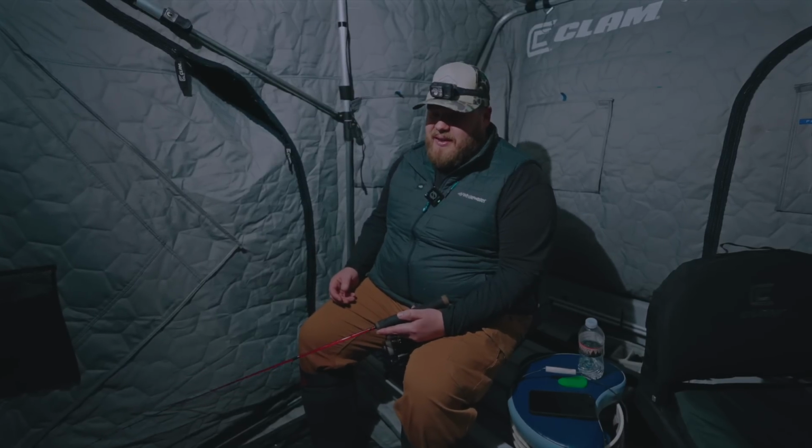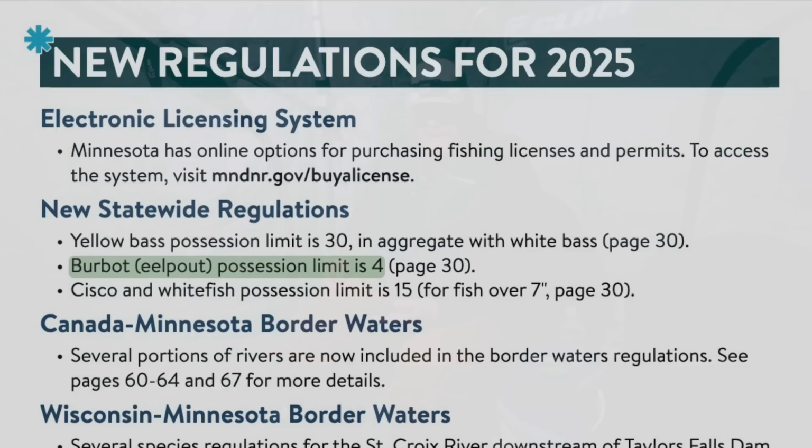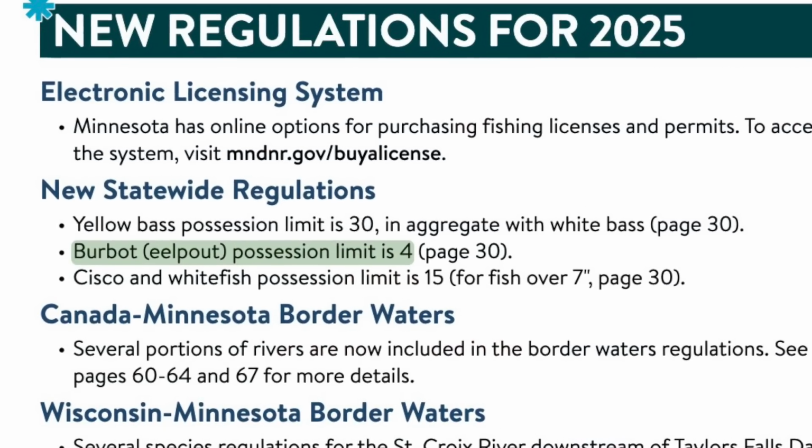So that one is heading for the grease, and something that I'm super excited about is Minnesota, as of March 1st, has a burbot possession limit. Something that hasn't happened ever. I mean, not long ago, people would throw them on the ice, leave them for the birds. That's illegal nowadays. And I mean, the word is out now. People don't really do that anymore because it's ridiculous. But now we're actually going to have a possession limit. Step in the right direction.